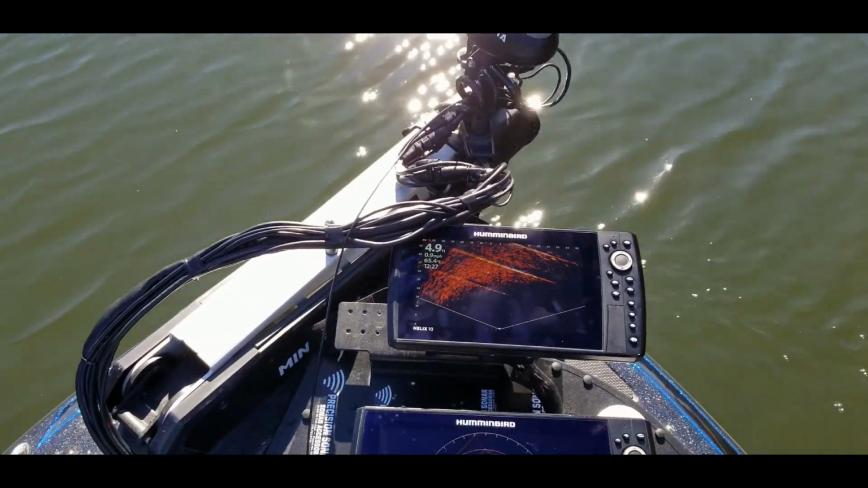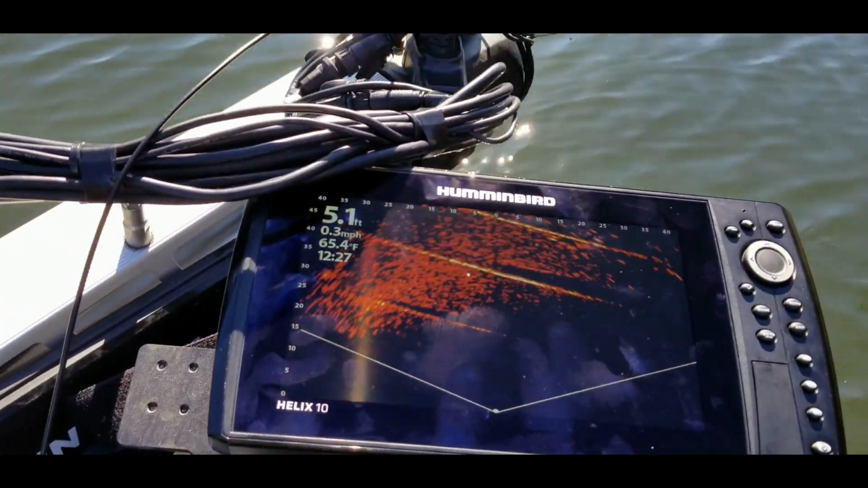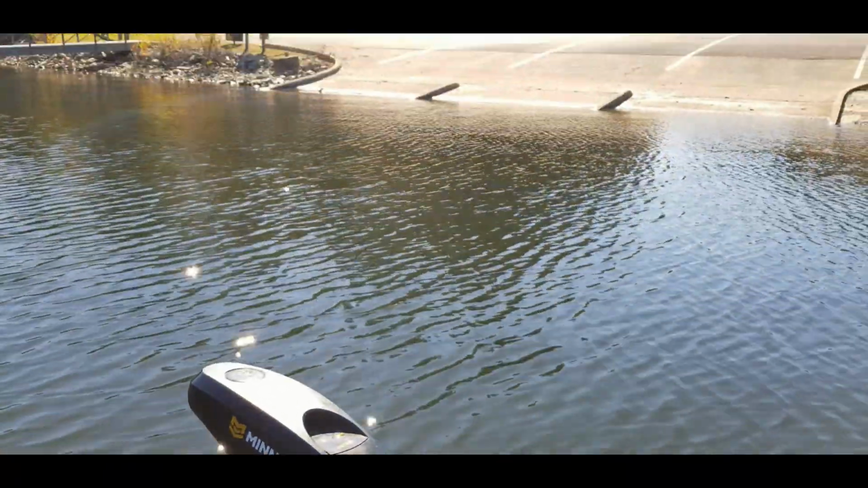So for today, we're going to be taking a look at the landscape view. As you can see right here, there are the curbs going into the water.